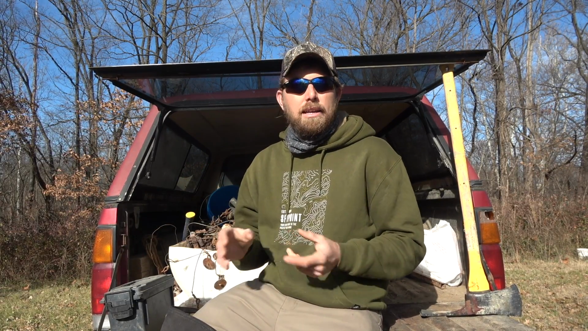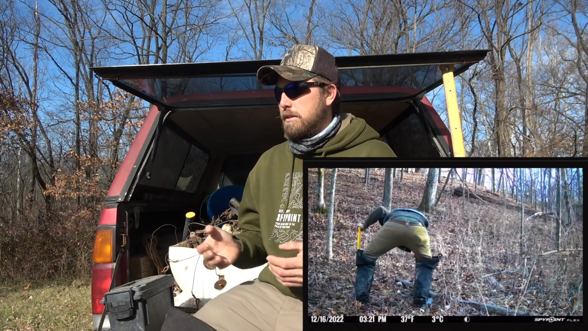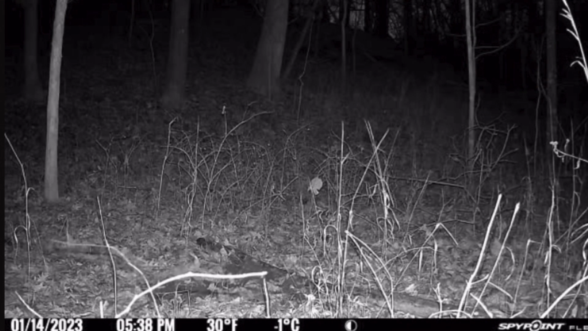I came back and checked it the next day. Of course, coyotes didn't run through that night. I didn't catch anything. So that was December 15th. I pulled the set on December 16th, but I left the trail camera there, and I continued to document the activity. As you guys can see, there was active canine activity at this set for a long time.